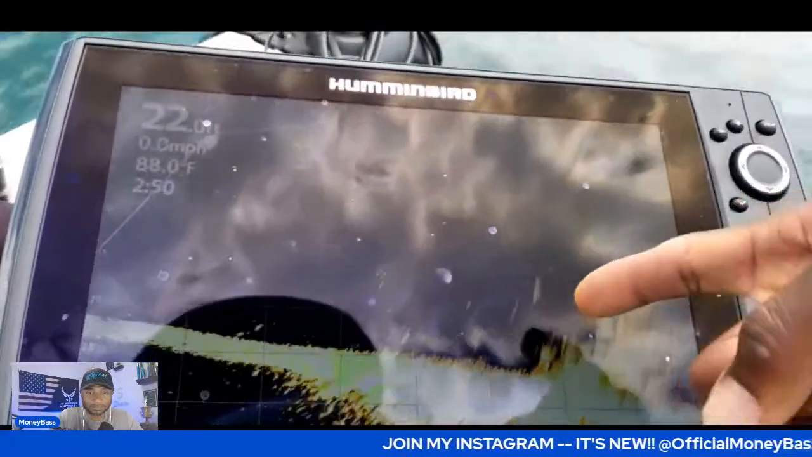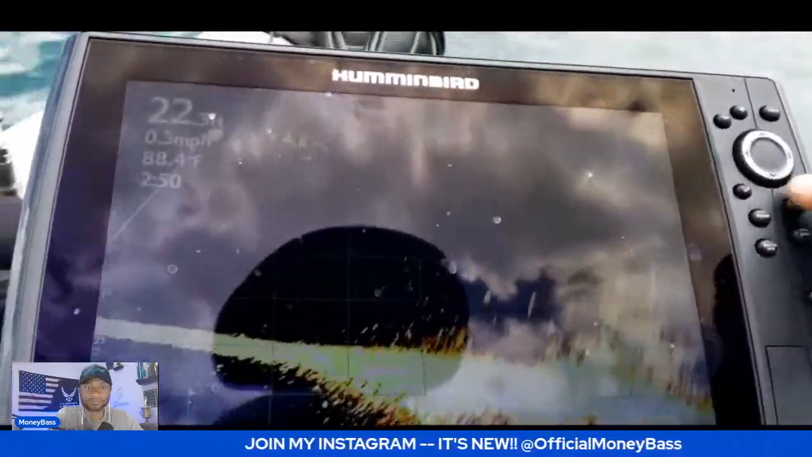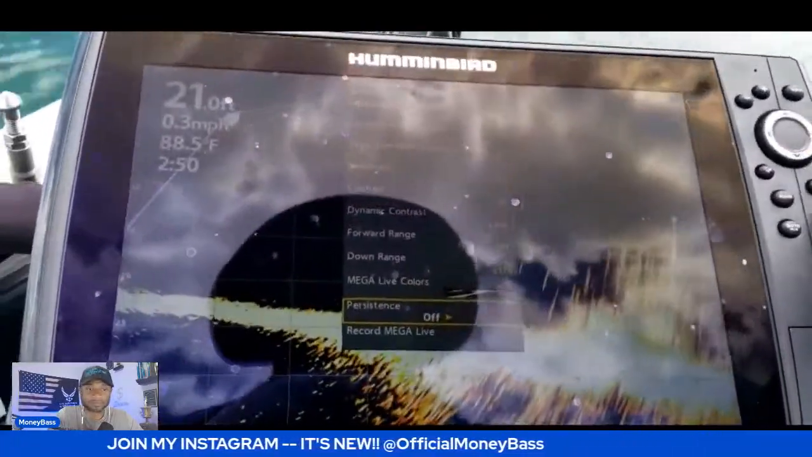There's my bait. You can see the fish coming down over towards it. Let me put that persistence mode back on.